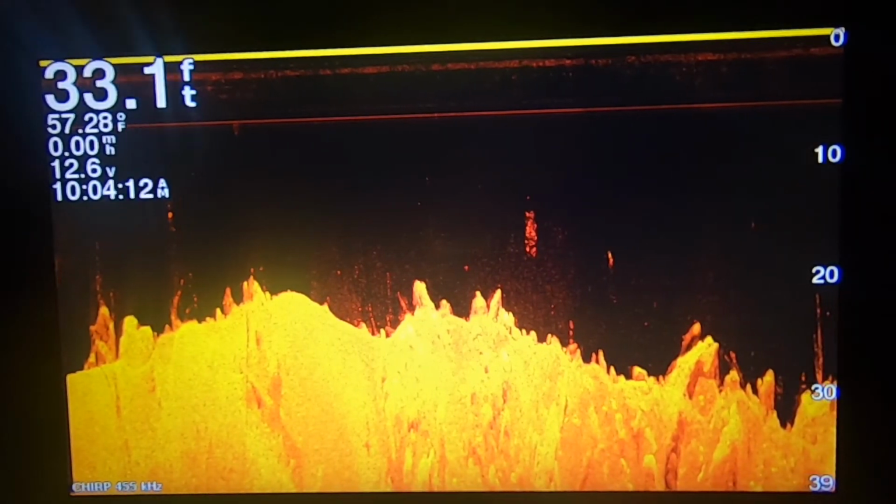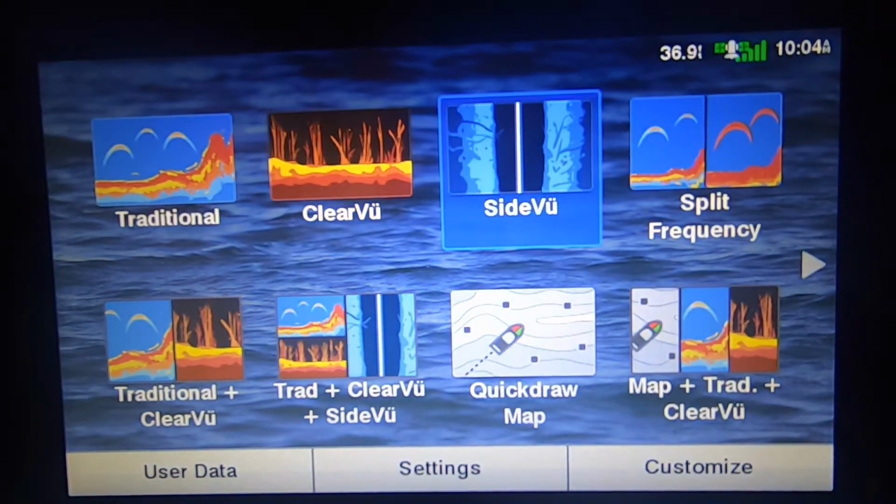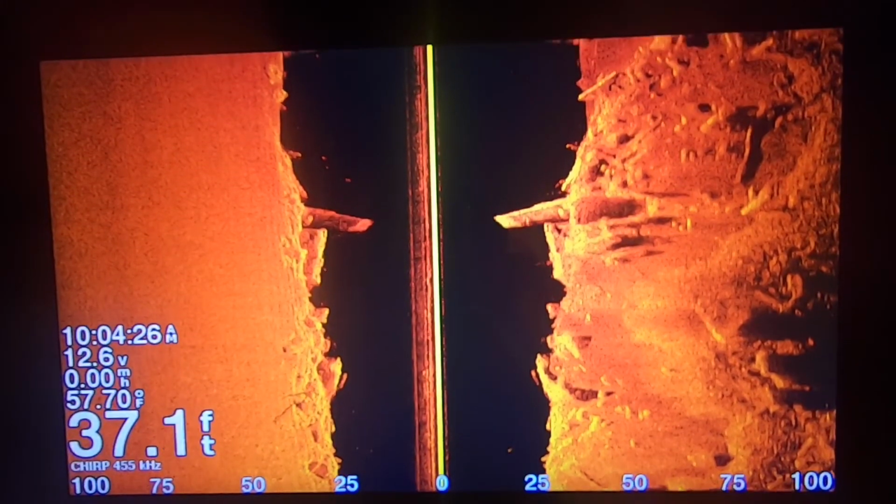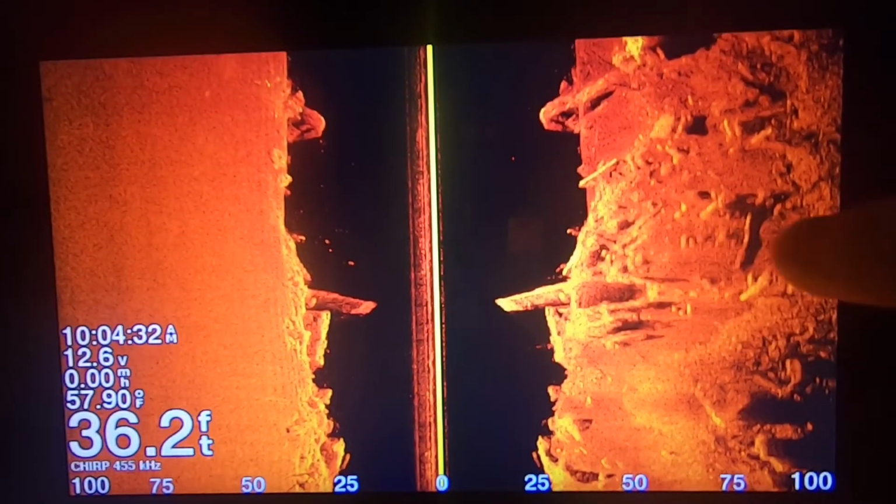Side view. So the center is right here where it says 0. This is where the boat would be. And this is taking a down image. That's what this middle thing is. It's like the down image. And then it's giving you a side image.